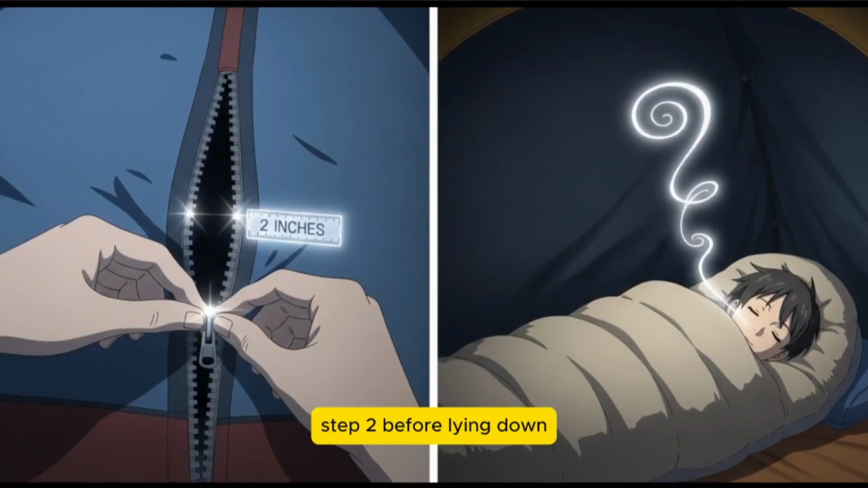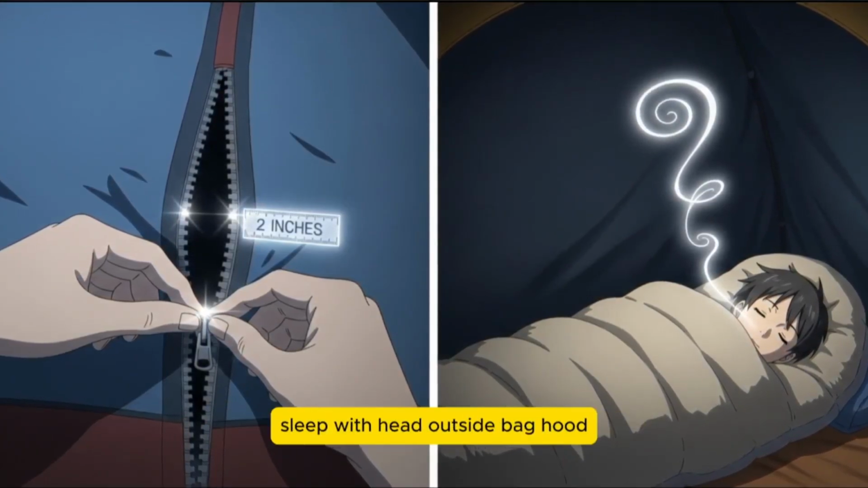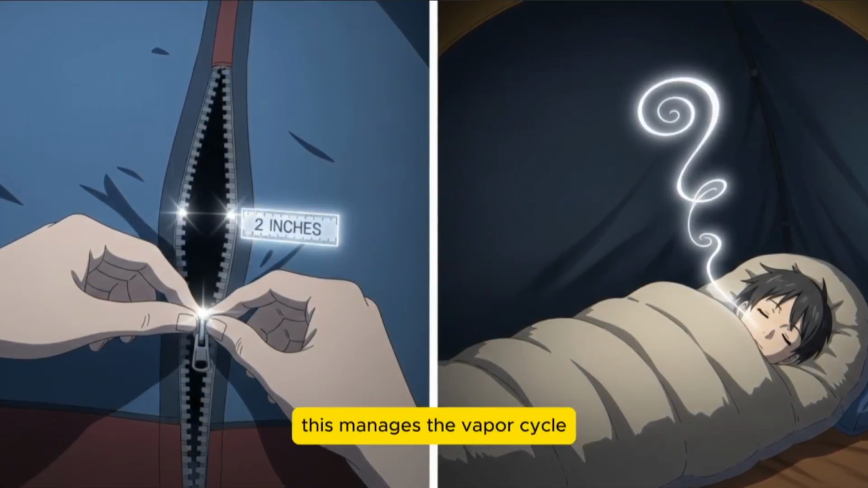Step 2 before lying down. Open one high vent, 2 inches on the upwind side. Sleep with head outside bag hood. This manages the vapor cycle.